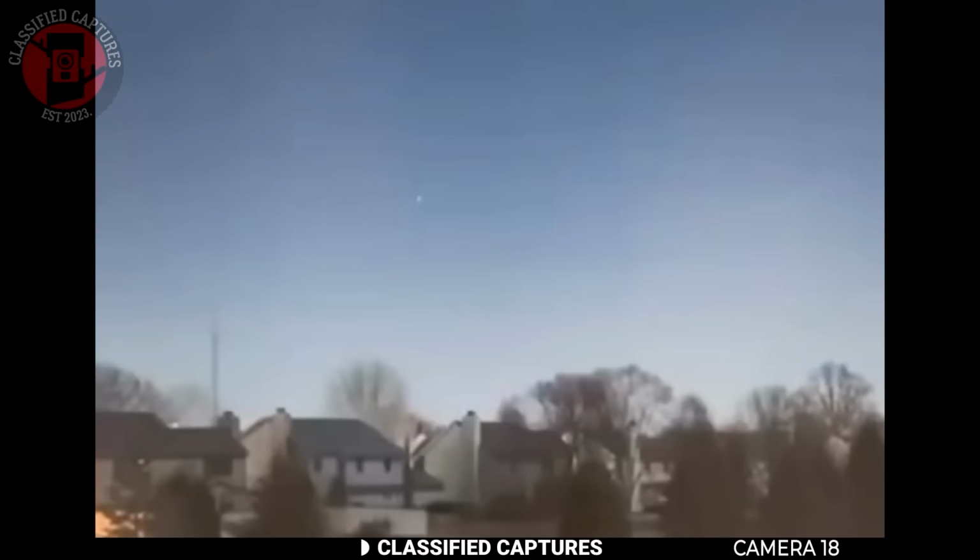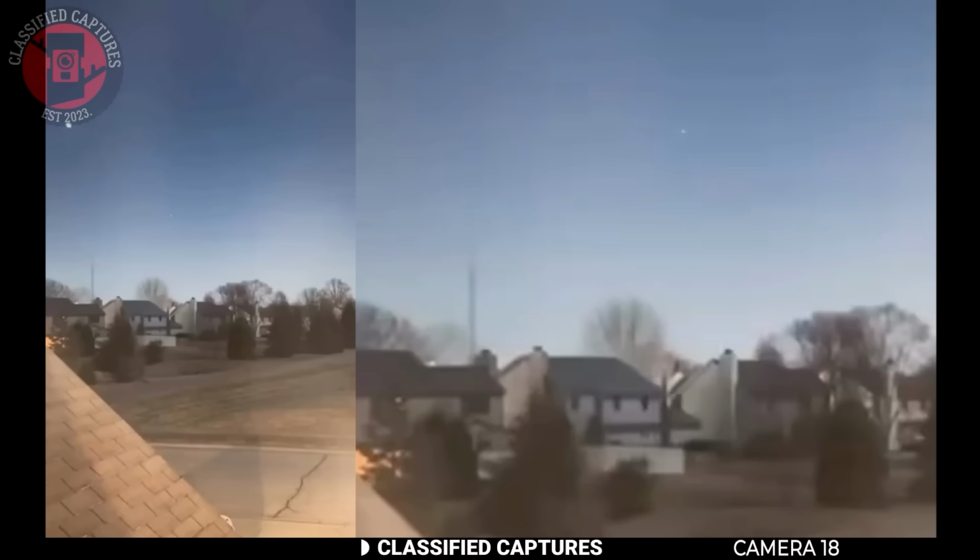This wasn't a meteor or fireworks, and it definitely wasn't a light show, but then again you have to wonder, what kind of object moves like that with no sound and such precision? Some suggest experimental military tech, others think it's a surveillance drone not made by humans at all. You've seen the clip, so what do you also think?